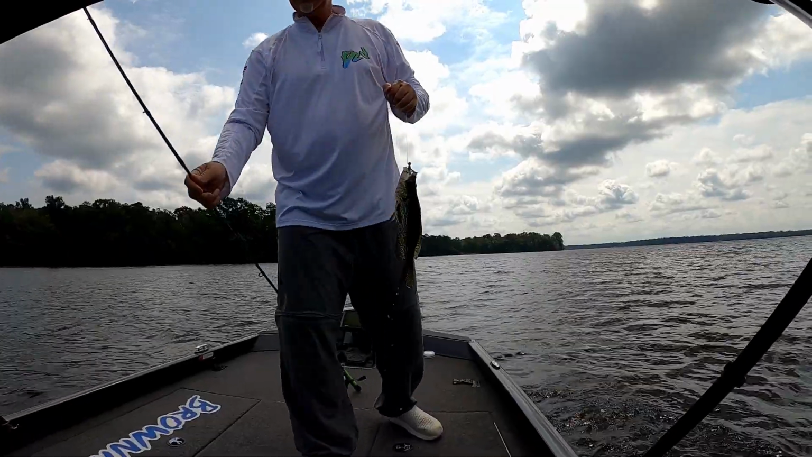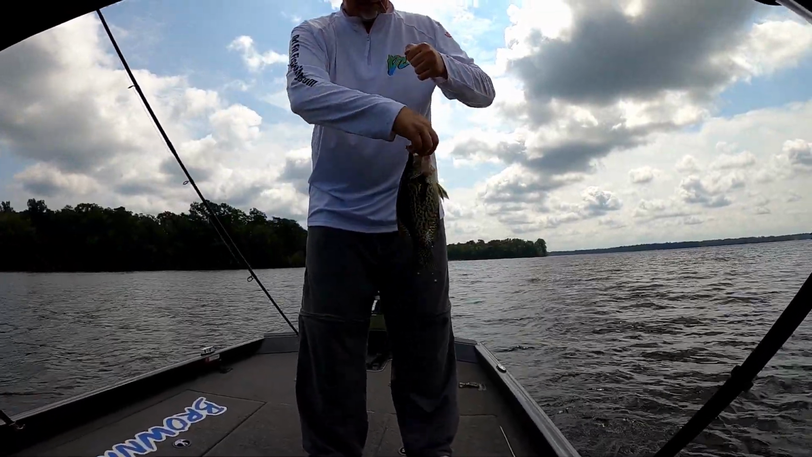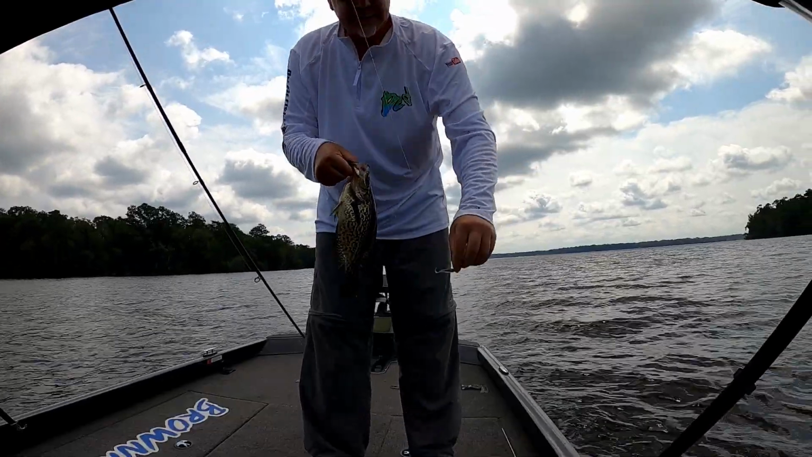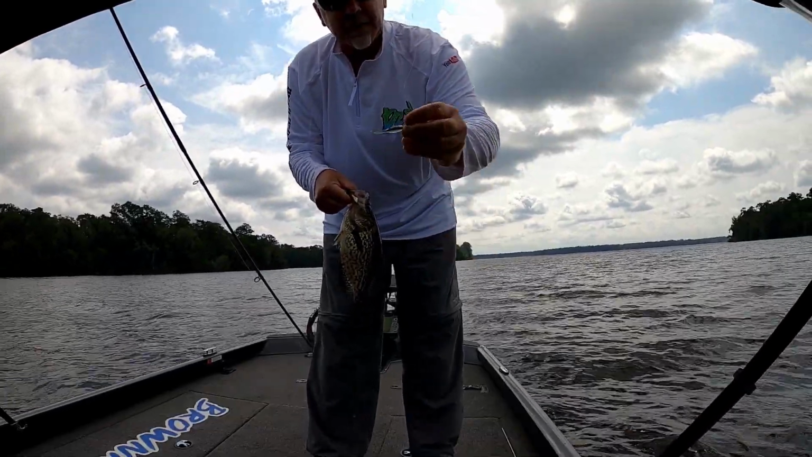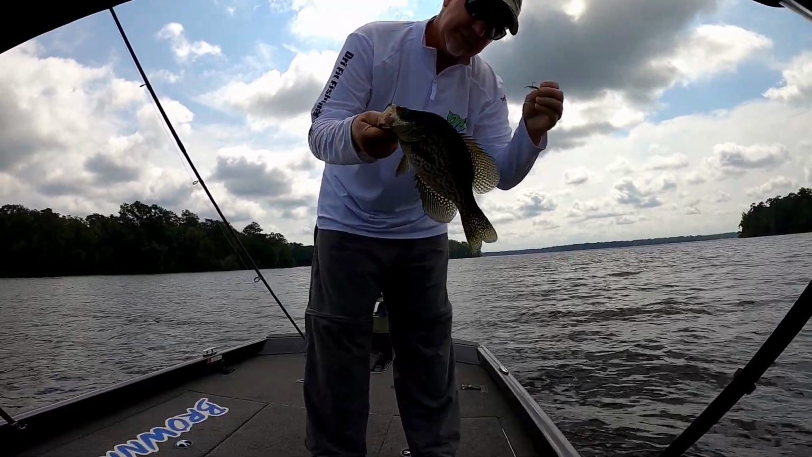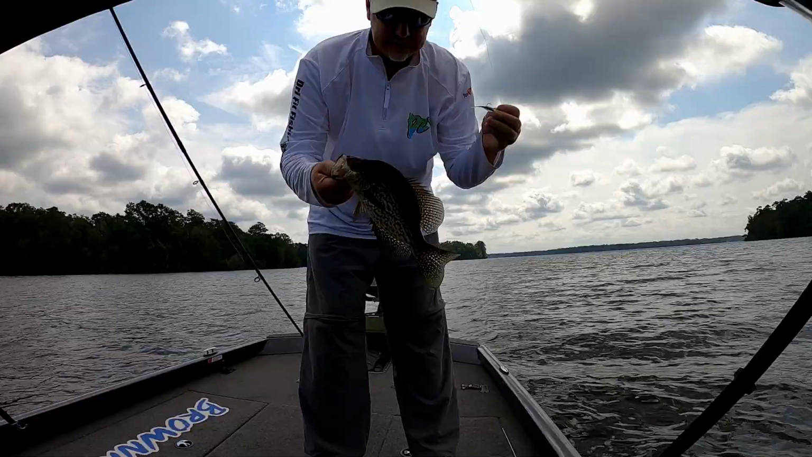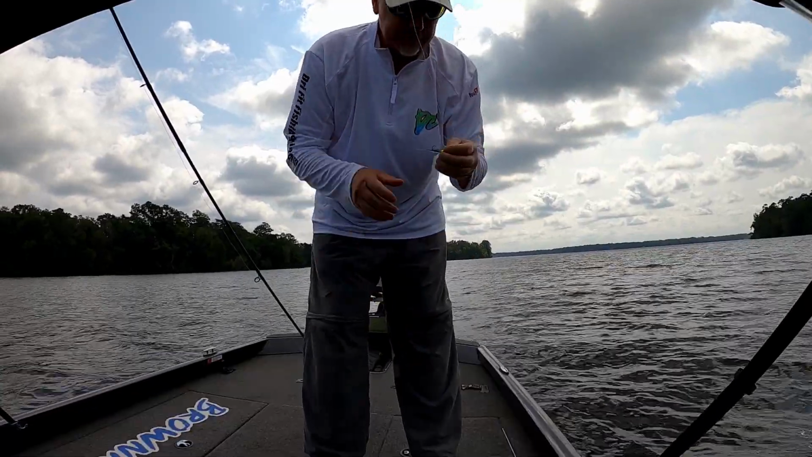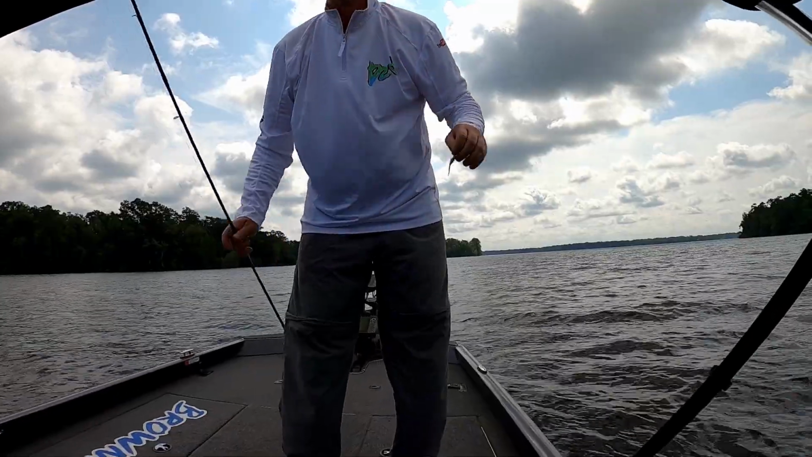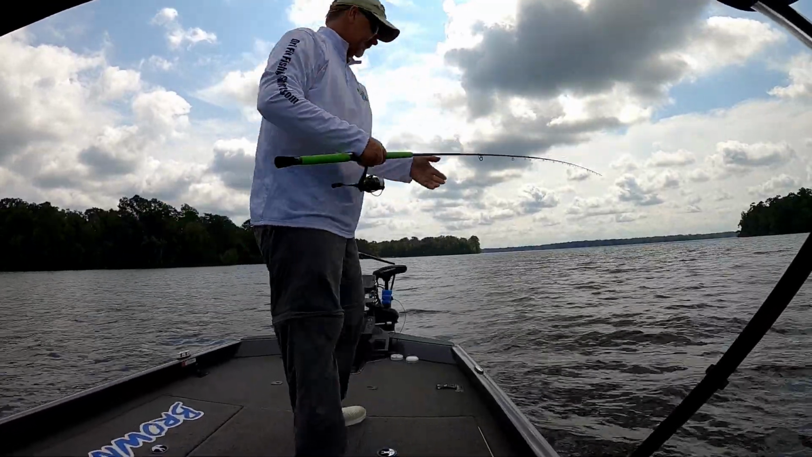Alright guys, switched up to a shad colored, a little more natural presentation. Switched up to a small Bobby Garland shad colored jig, and we finally got one to bite. But guys, the time of the year, I don't know what it is, but right now, this morning, for whatever reason, these fish are tough to catch.